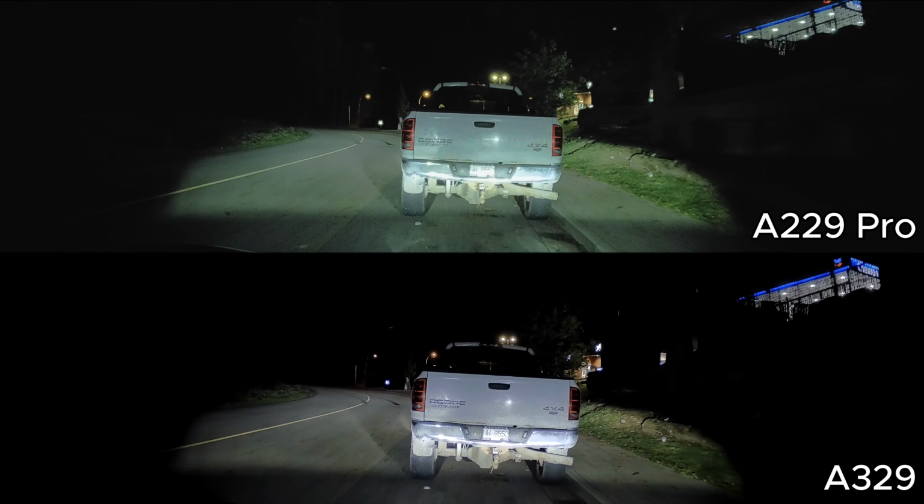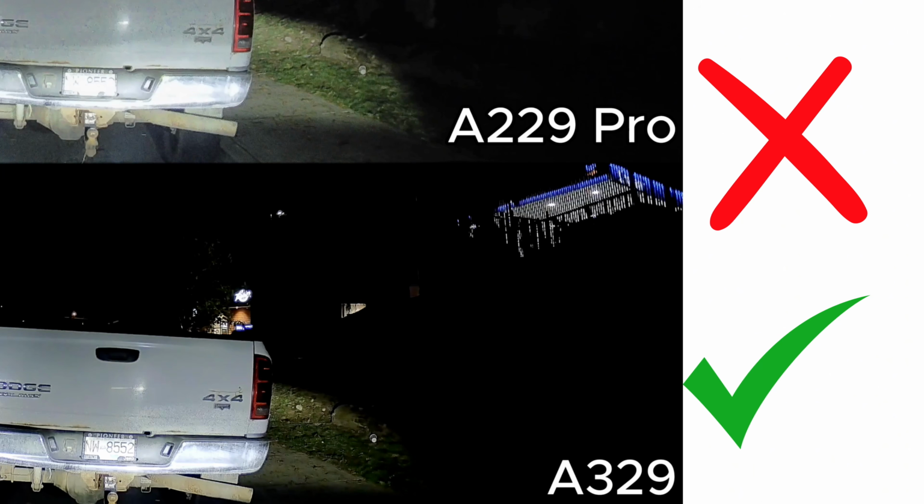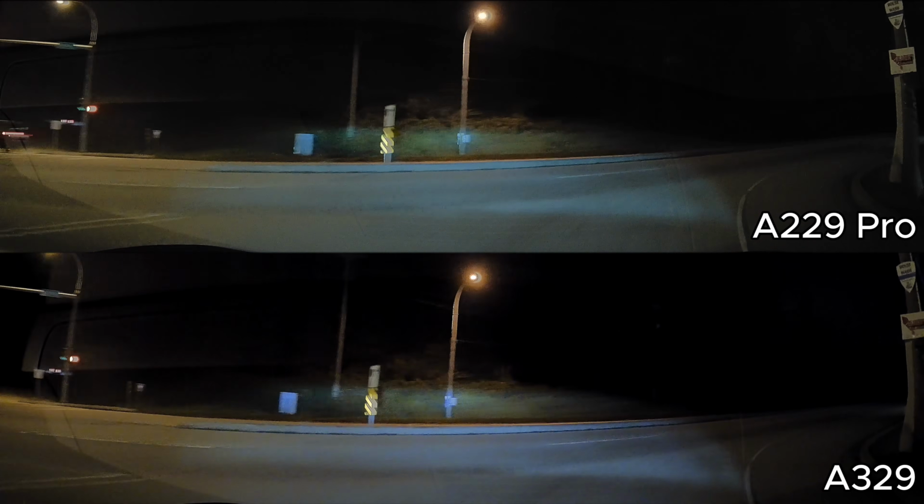And then we did our thing where it's pitch black, and we pull up, and the A229 Pro is suffering, picking up that license plate a little bit. It's interesting that we're seeing this pop up again, because I thought this was fixed from the original firmware, which was about a year ago.